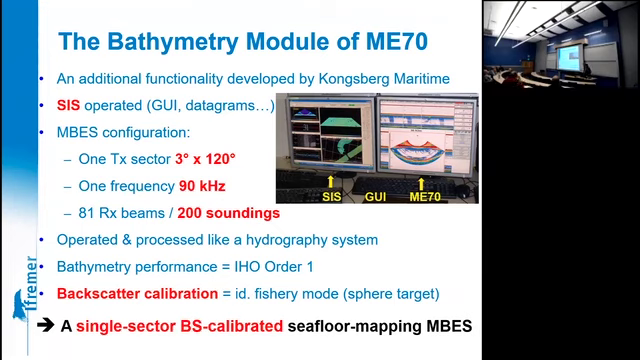Quite wide beams, not so many soundings, but that's okay. And the very good thing is that it can be calibrated directly, the way fisheries echosounders